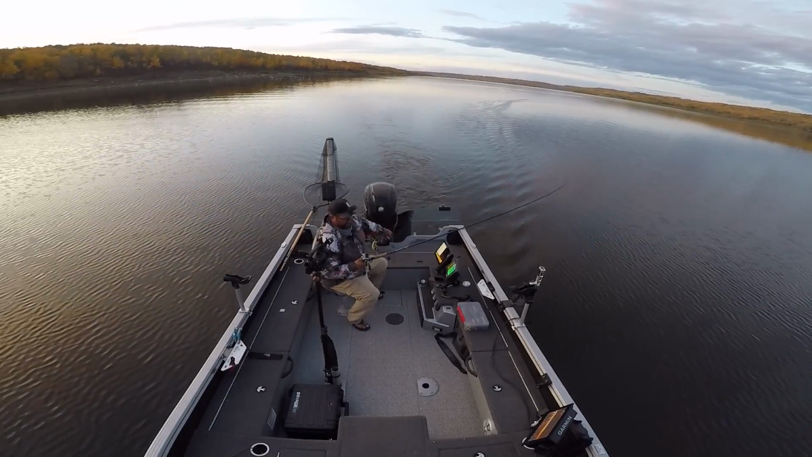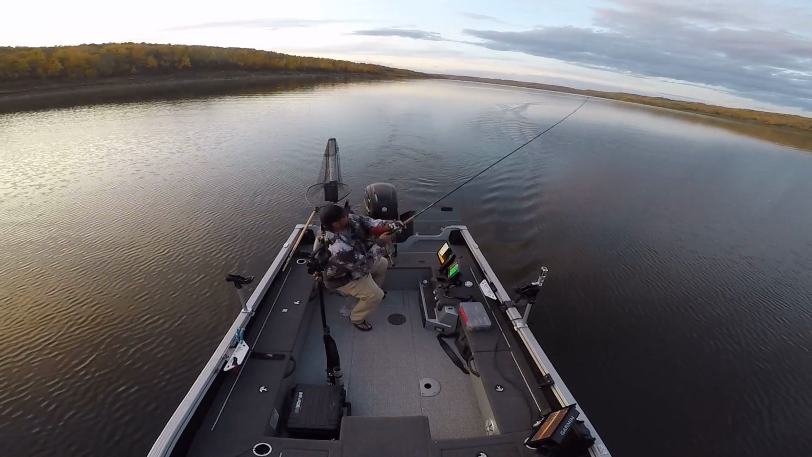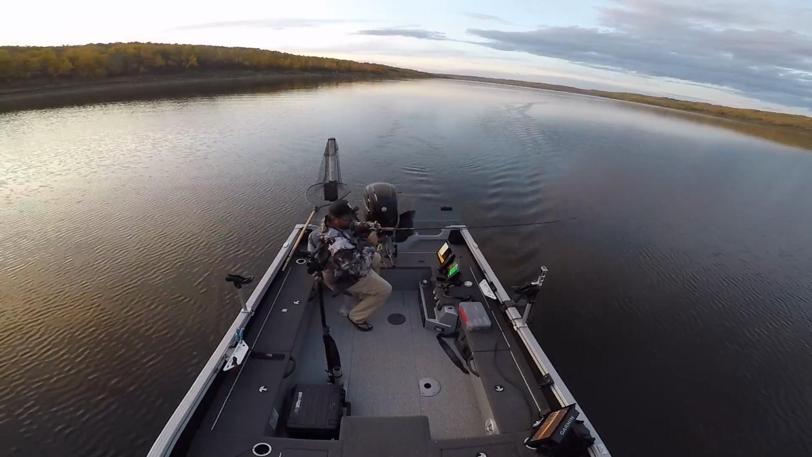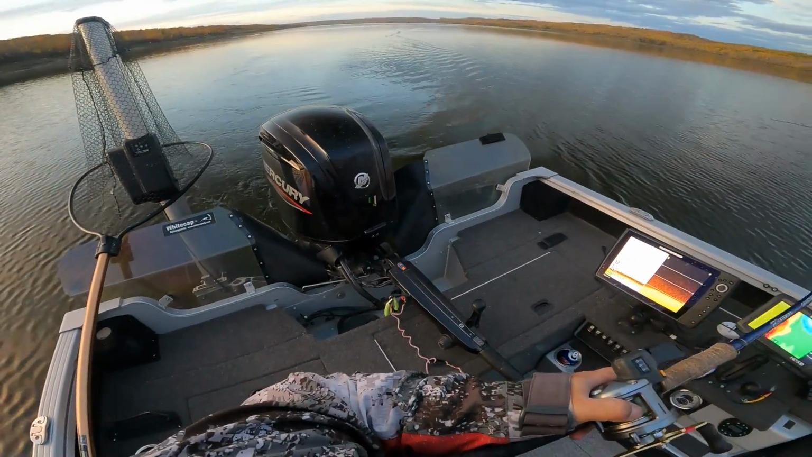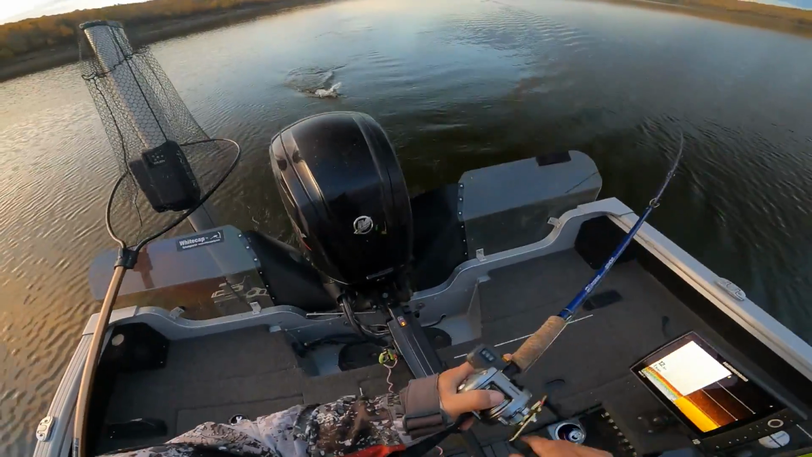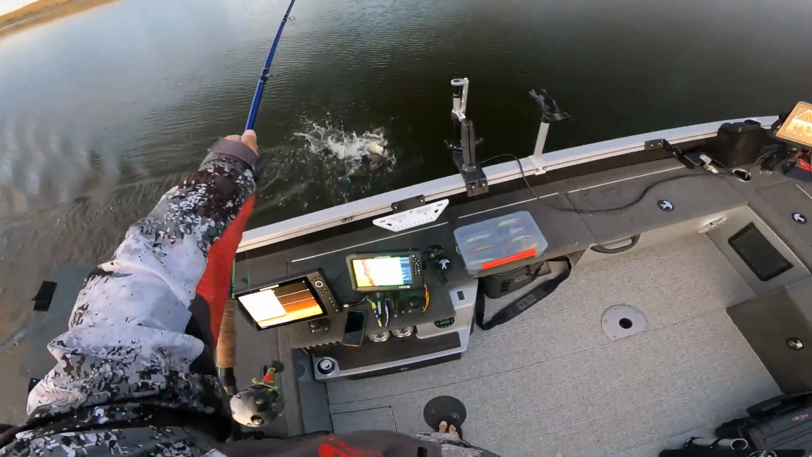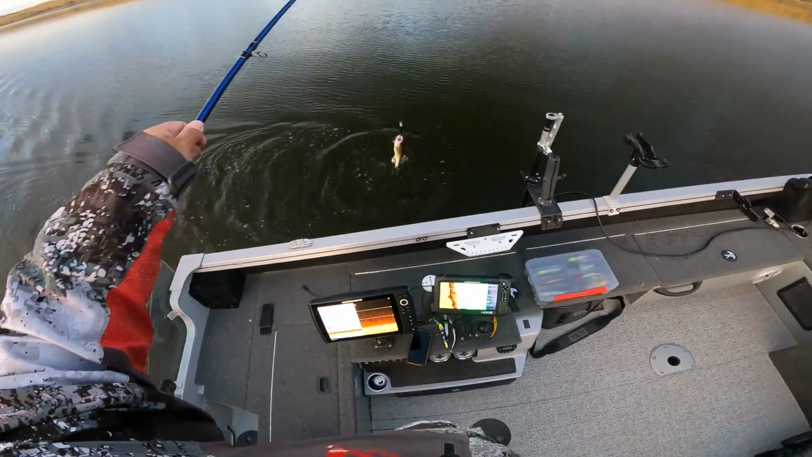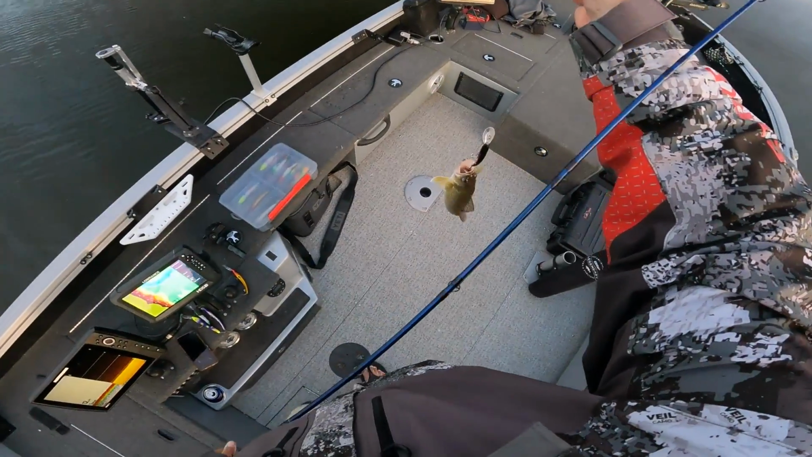It's been a while since I had a fish. This one doesn't feel that big. It's going to get dark on me soon. The sun set about a half hour ago. And yeah, it's been a little while. I got into them there for a bit, and then it was slow. Caught lots of quality eating size walleye today.